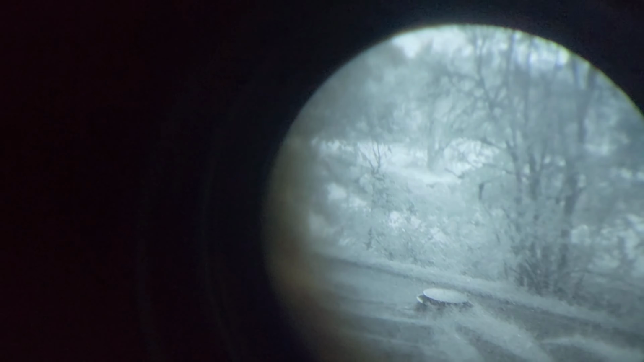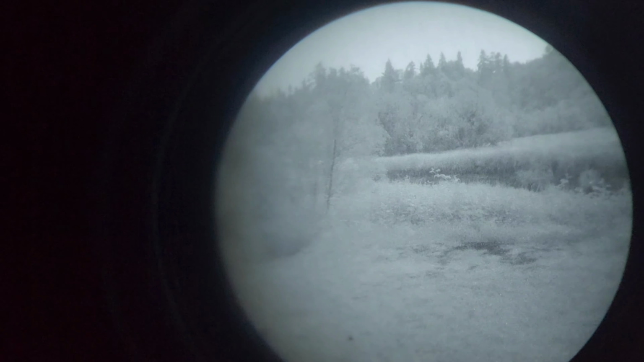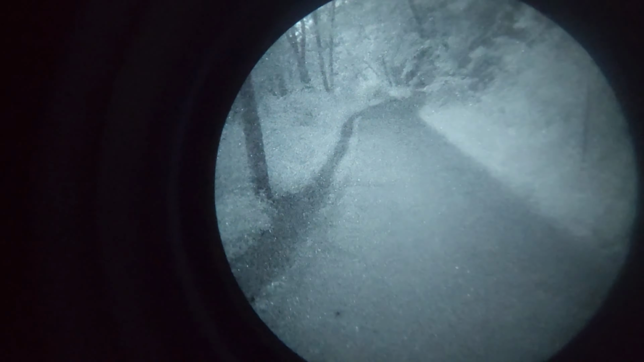Which brings me to my first point right off the rip: if you're trying to use thermal for navigation, at least out in the woods, you're in for a really rough time because it just doesn't work all the time. If you're using it in a city or somewhere with a street, you'll see in a little bit that it works okay, but you really need night vision to walk around, or at least at this price point. However, without any further ado, let's explore why thermal is actually worth your time to purchase.